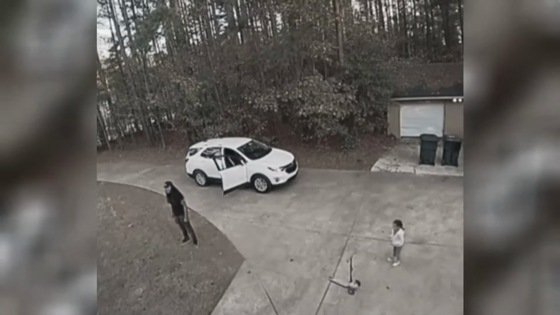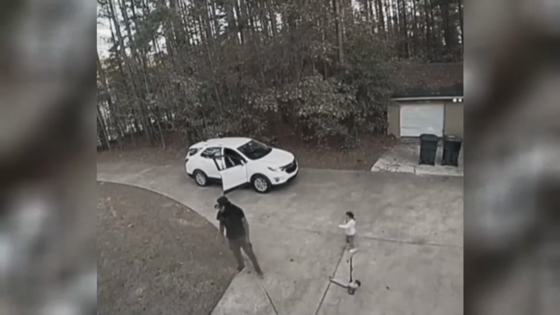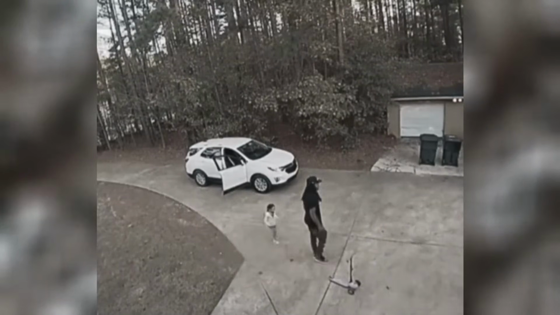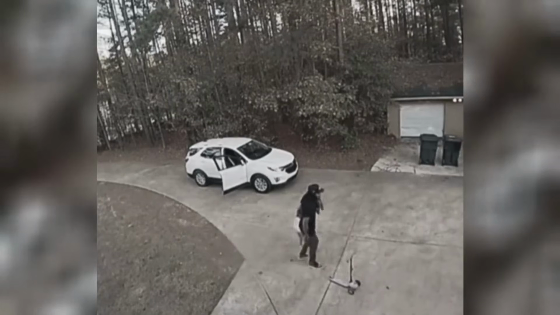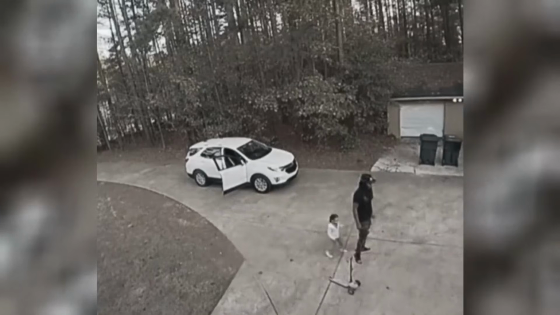The type of dog doesn't look like the traditional aggressive type, but when it comes to your kids, man, you can't play around. And it's hard to see the dog's body language, but he might just be in fact playing around. I don't know, but I don't blame dad for not taking any chances.